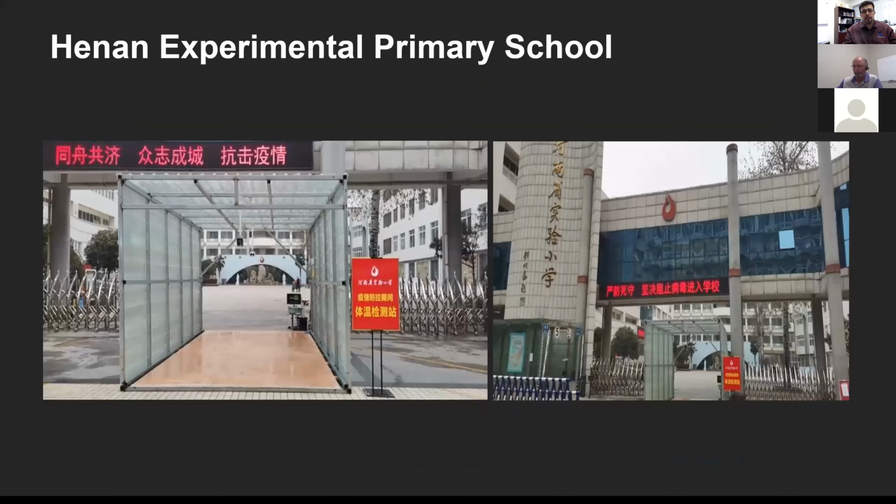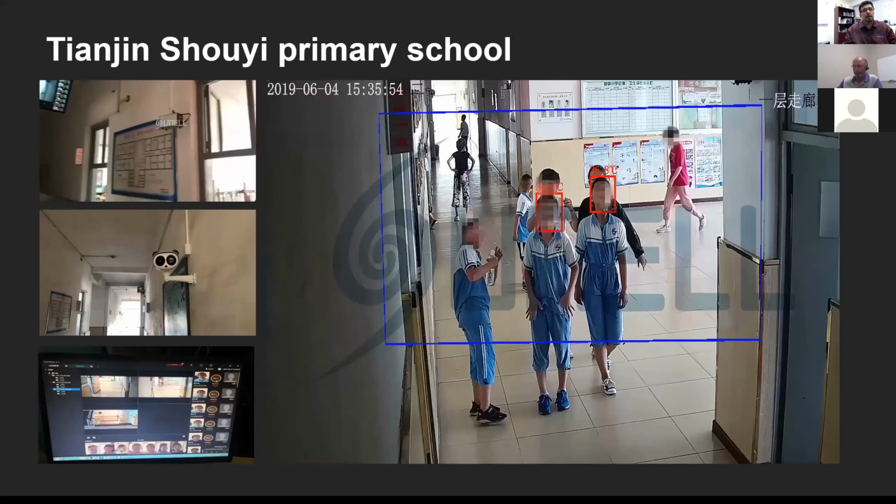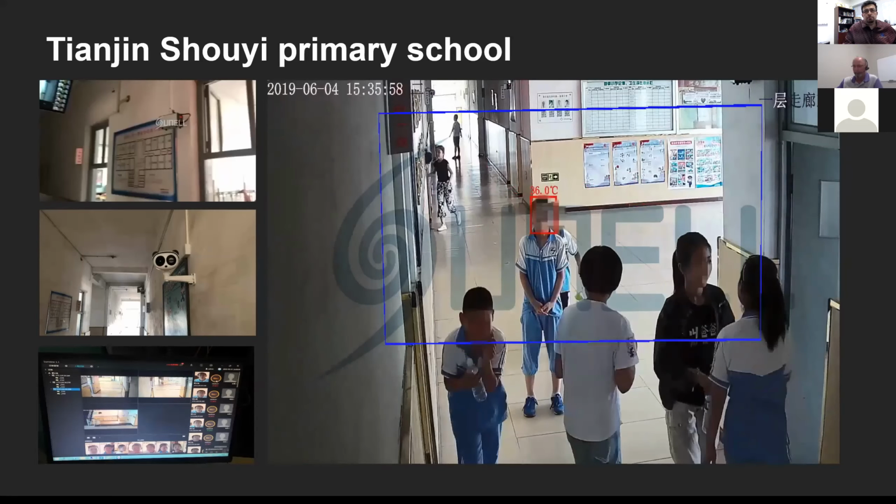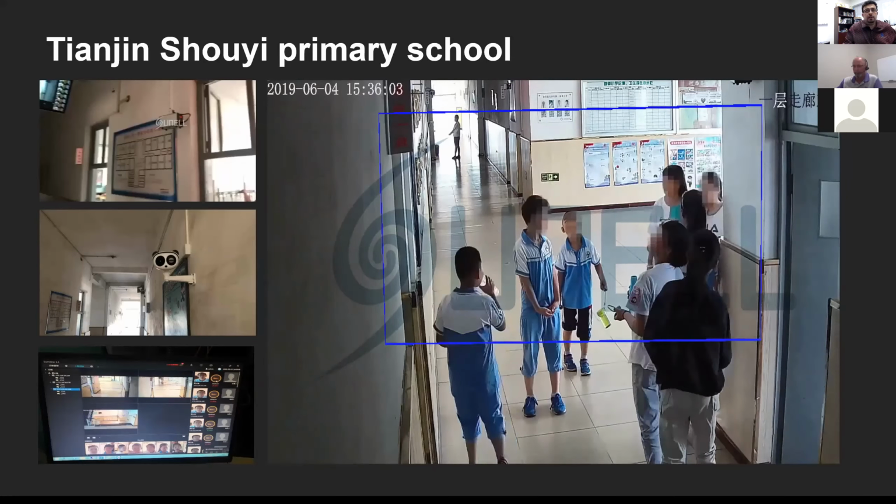Here's a primary school or elementary school that was also in China. Here's another setup as people are coming in through the hallway. This one was done in April, actually June of 2019, before COVID. So again, in a hallway, as kids are coming in, their temperatures are being read and checked. These kids are very close to each other, and the system and the AI is capable of reading them.